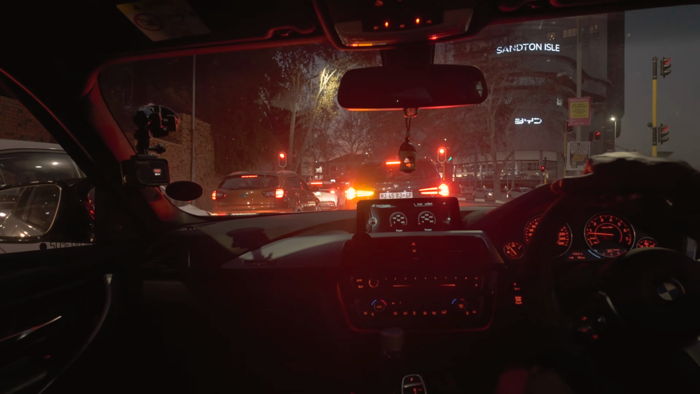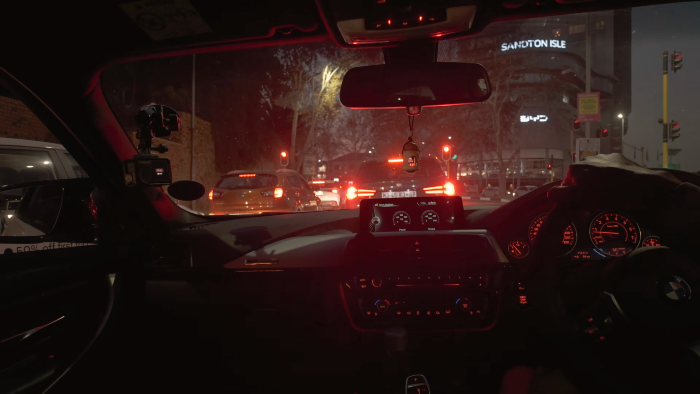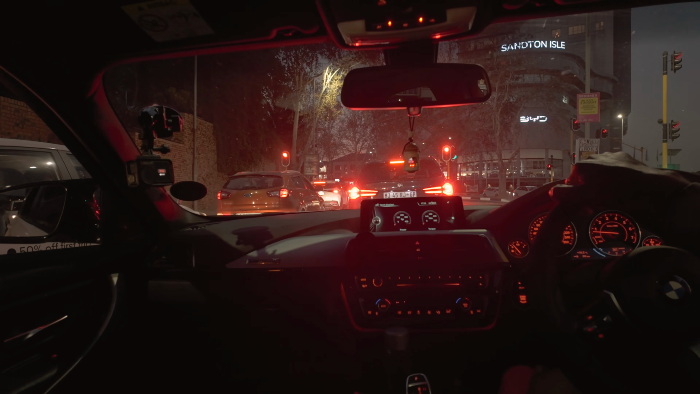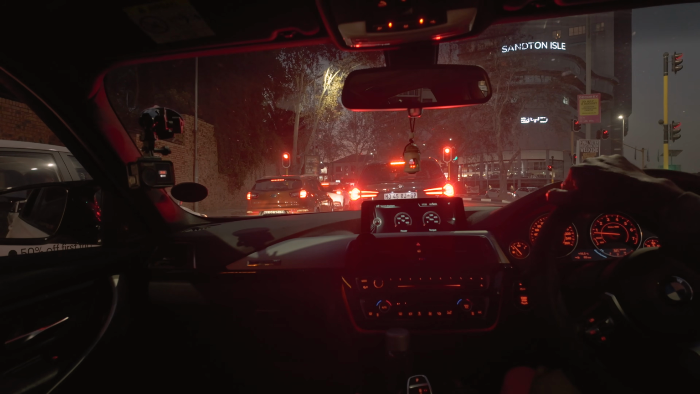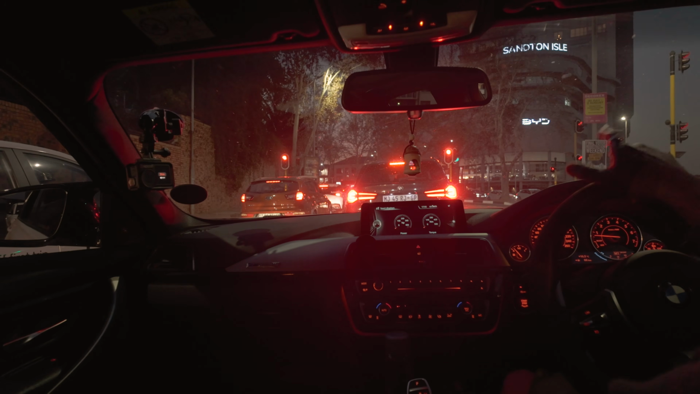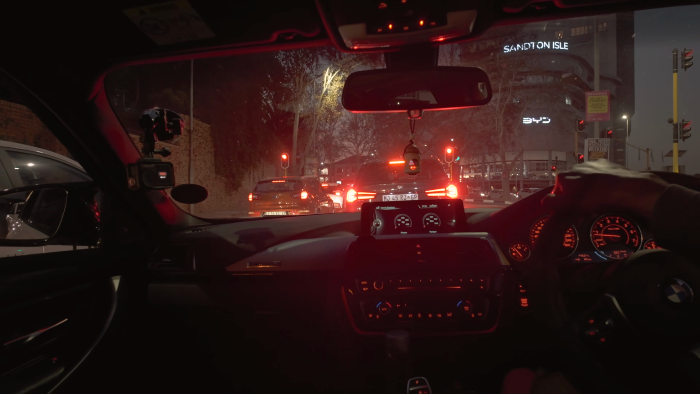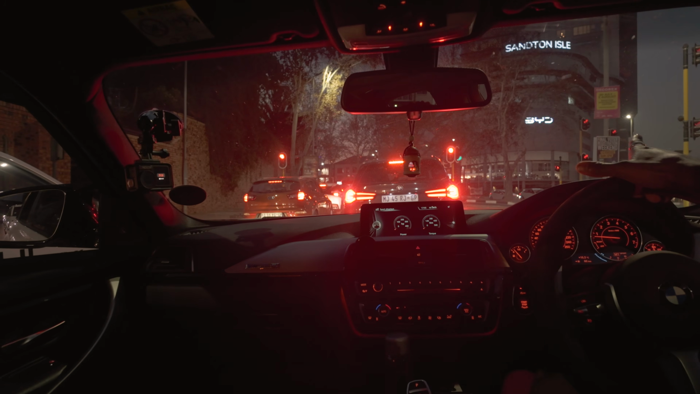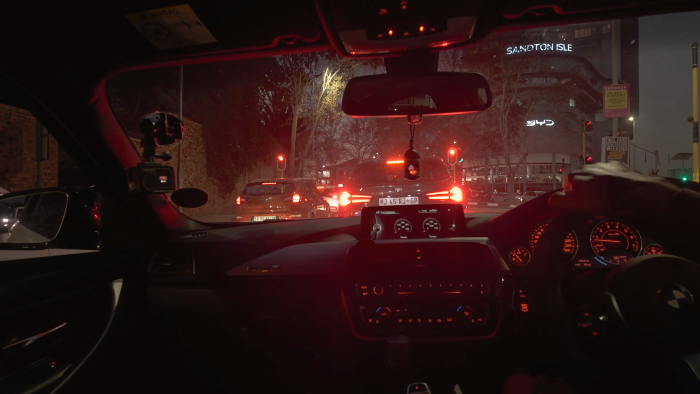Oh, there's a BYD here, bro. The Chinese are taking over for sure. Bro, I don't even know this place. It's called Sandton Isle. Is it like shops or what? There's a BYD dealership there. I like BYD though.